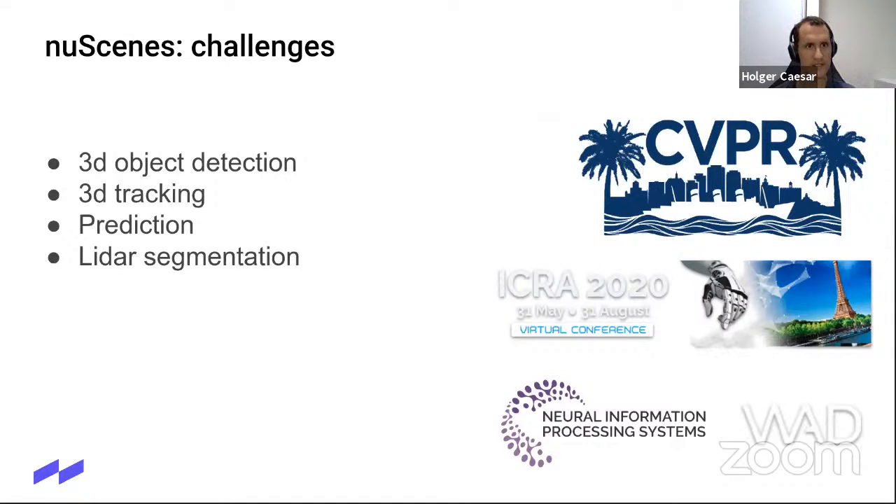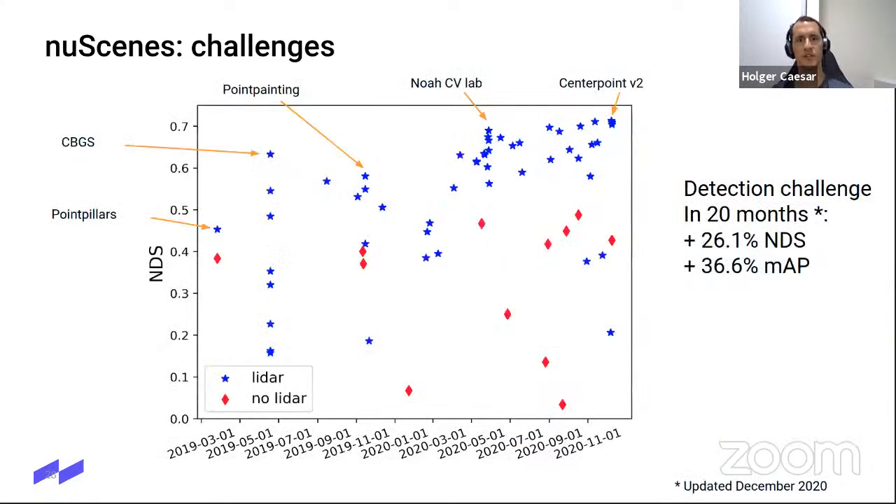So that's on nuScenes LiDAR-Seg, leveraging these point level labels. And we did organize these challenges once or twice per year at all the major computer vision conferences, CVPR, ICRA, NIPS, and others.